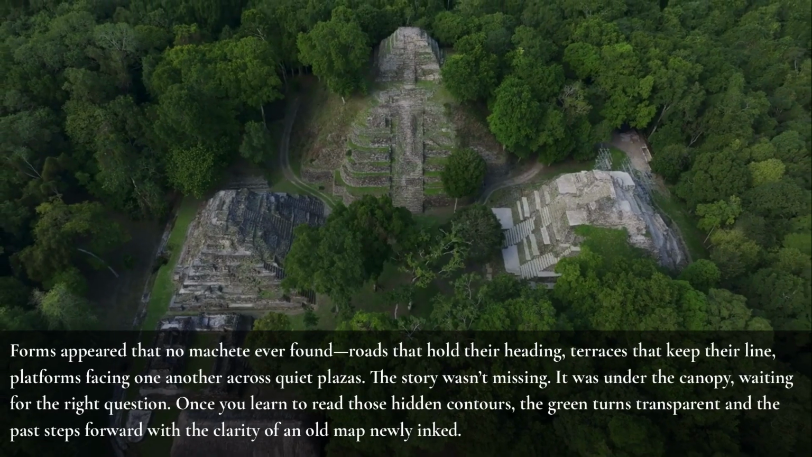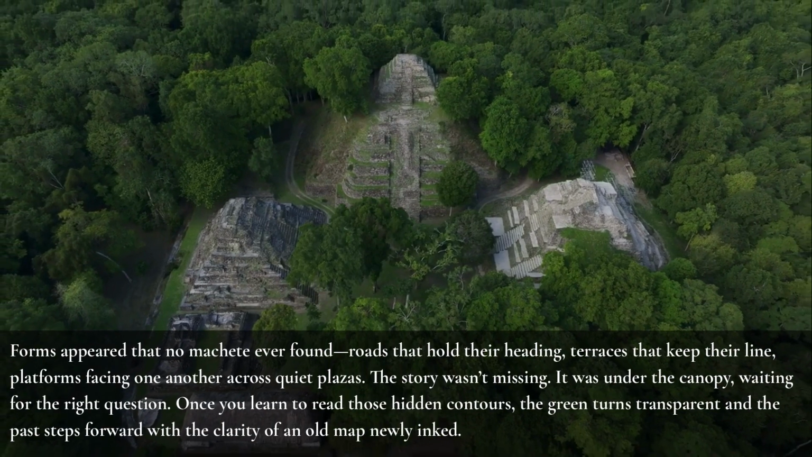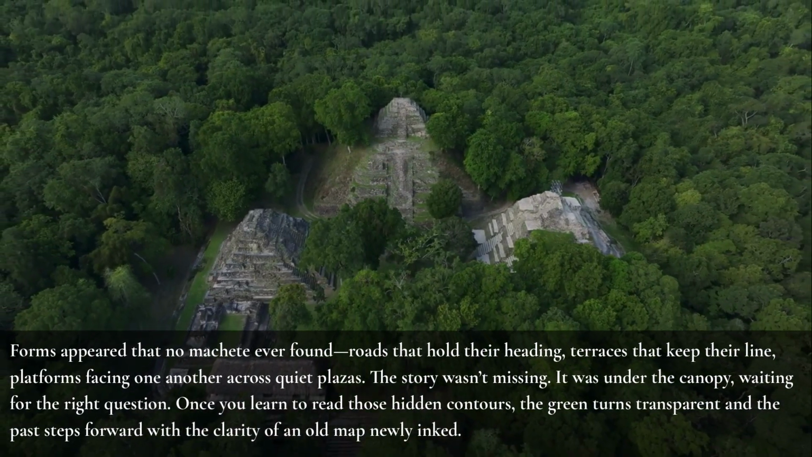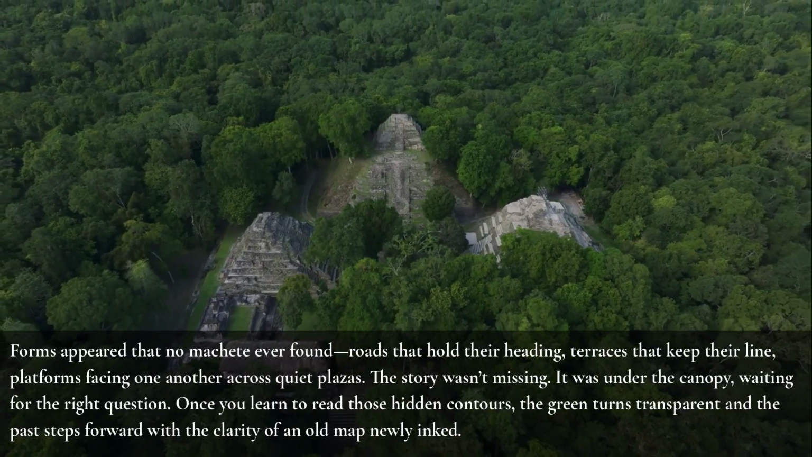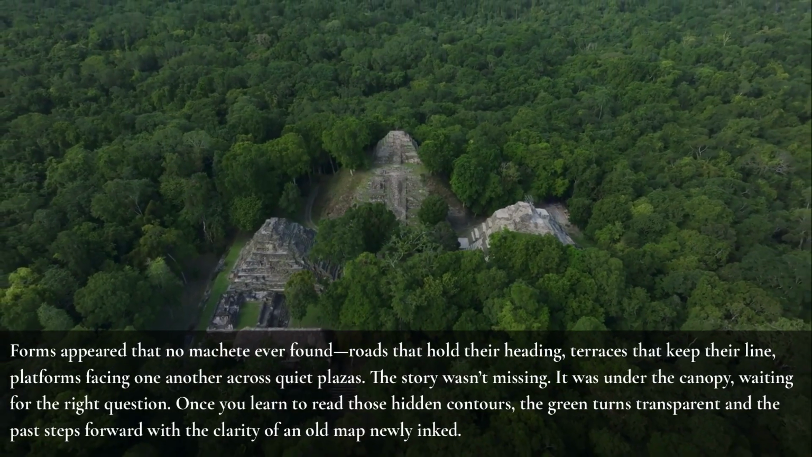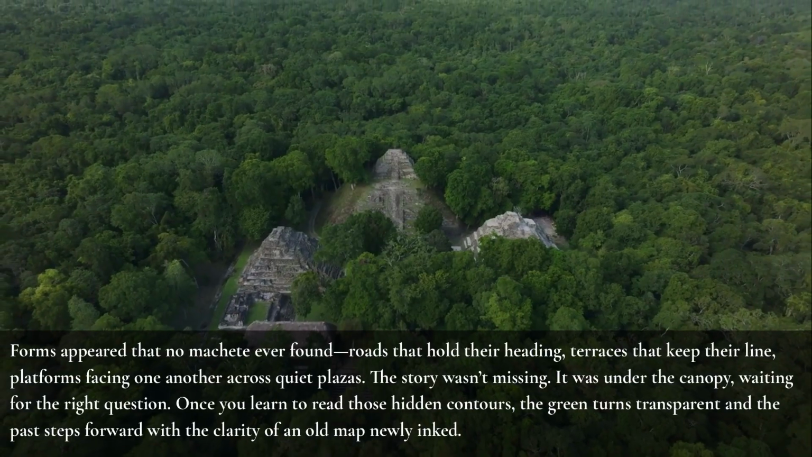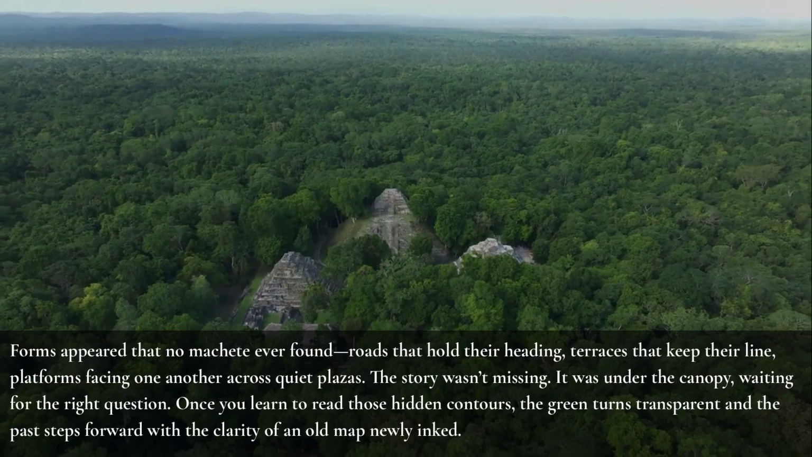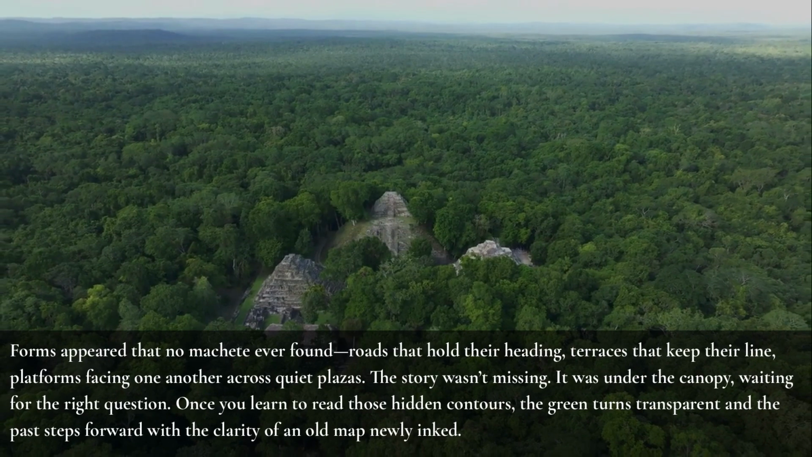Forms appeared that no machete ever found. Roads that hold their heading, terraces that keep their line, platforms facing one another across quiet plazas. The story wasn't missing. It was under the canopy, waiting for the right question. Once you learn to read those hidden contours, the green turns transparent and the past steps forward with the clarity of an old map newly inked.